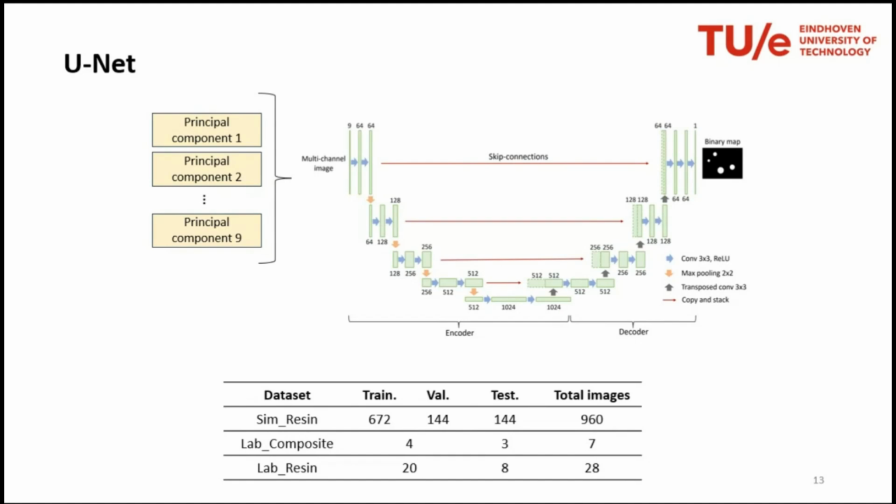One thing to notice is that, given this very small amount of data for the composite and resin experiments, we don't exactly distinguish the training and the validation dataset, but in each iteration, we are going to take out some data for validation and some for testing, more or less in the same ratio that we have here, 1:4.